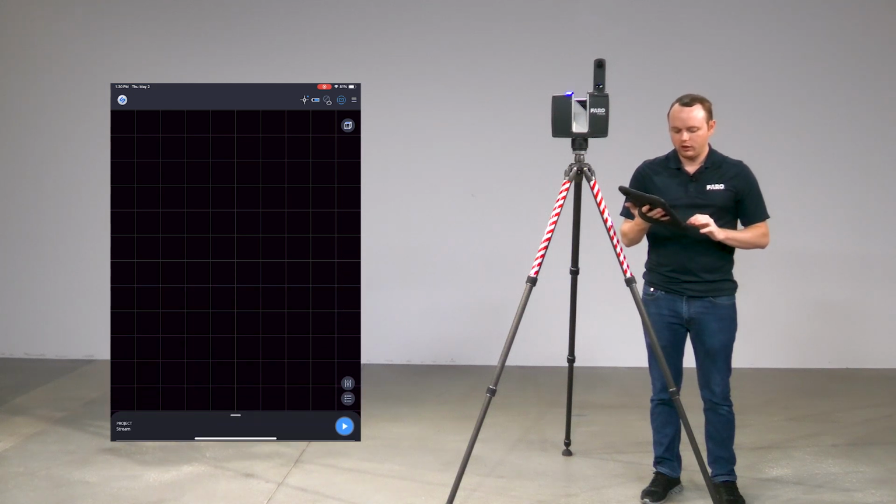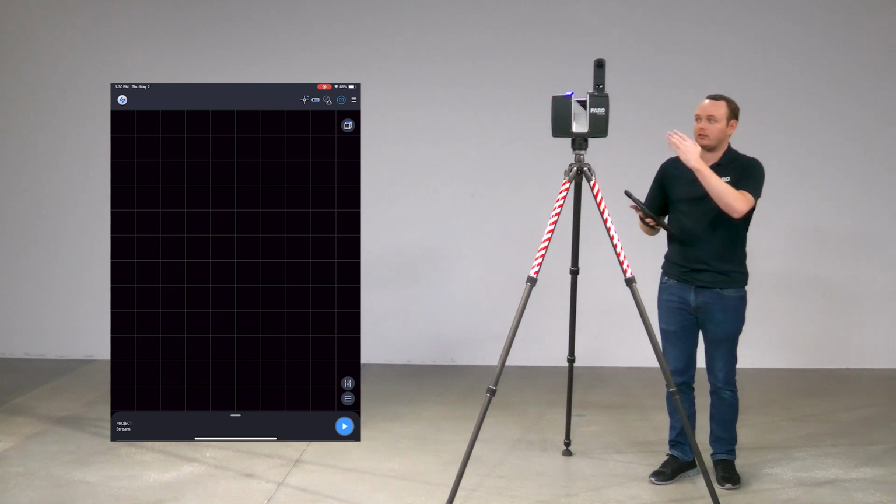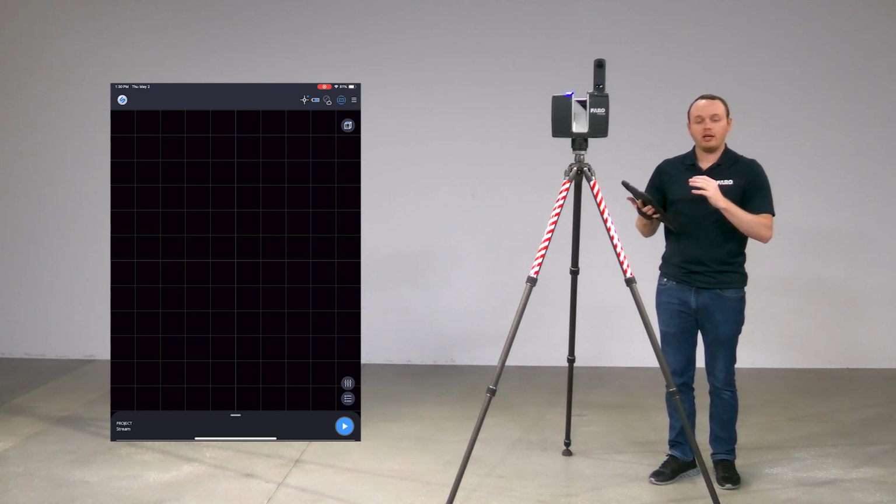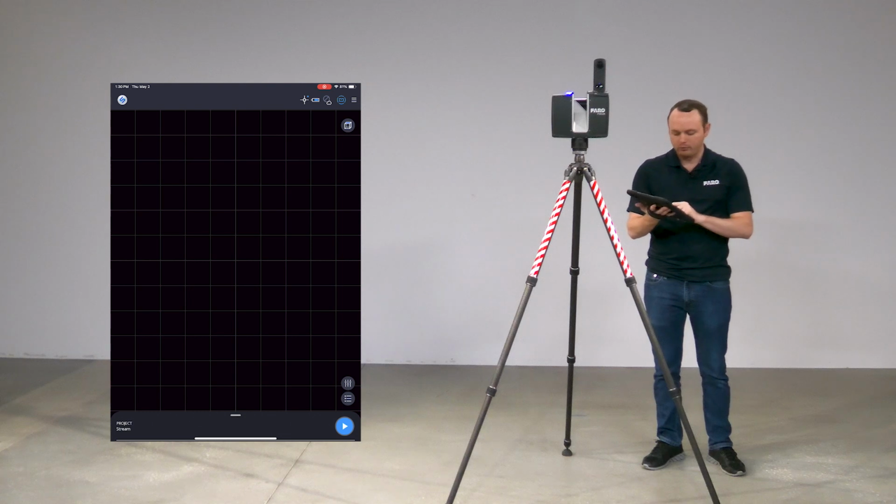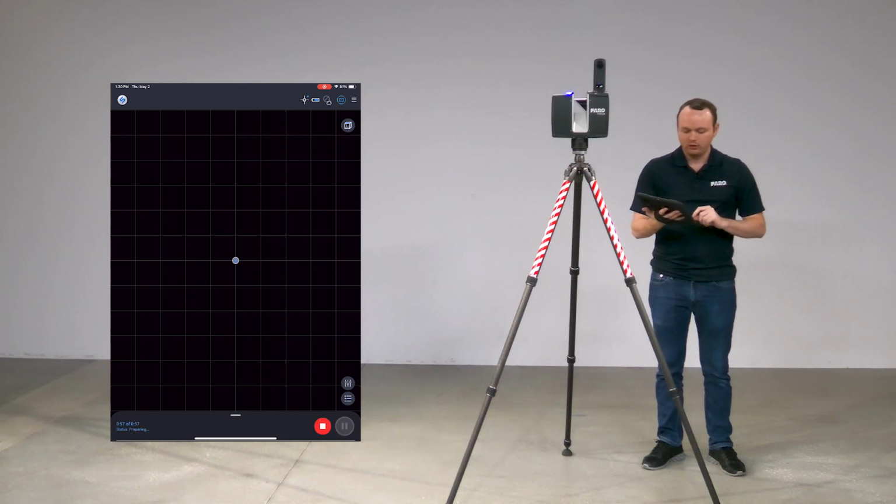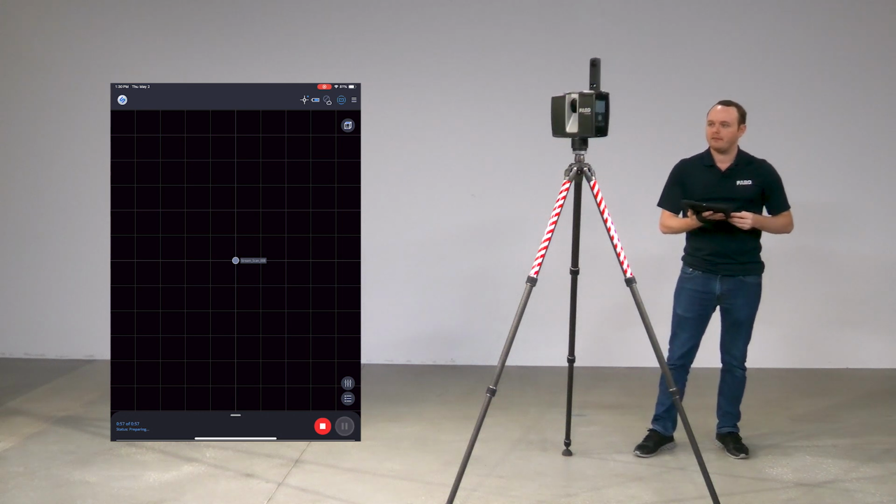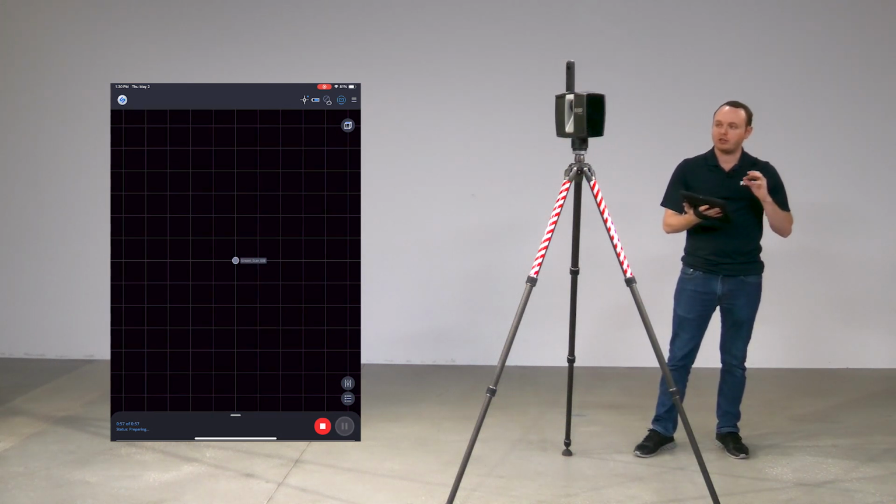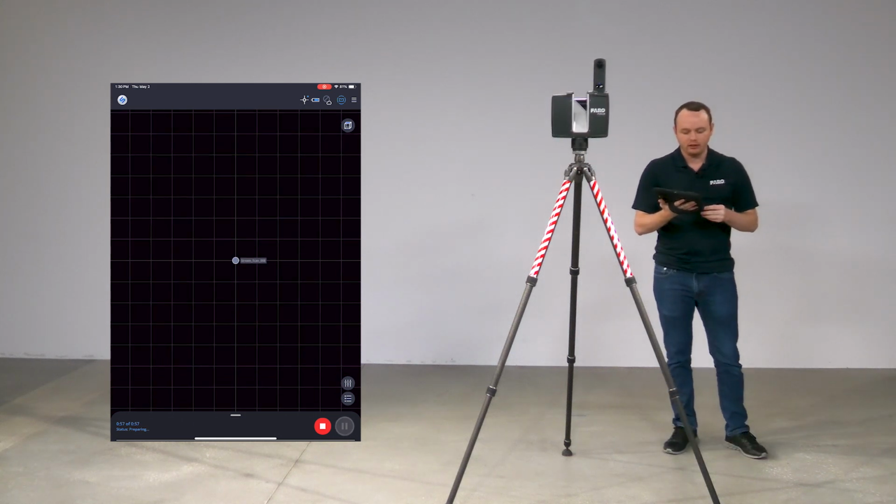And now that we've set it up, we are ready to take our first scan. We can either hit the play button on the actual scanner, or we can hit it straight on the app. So I'm going to first select it, let it do its thing. And once it starts actually scanning, we will see that populate in the grid.